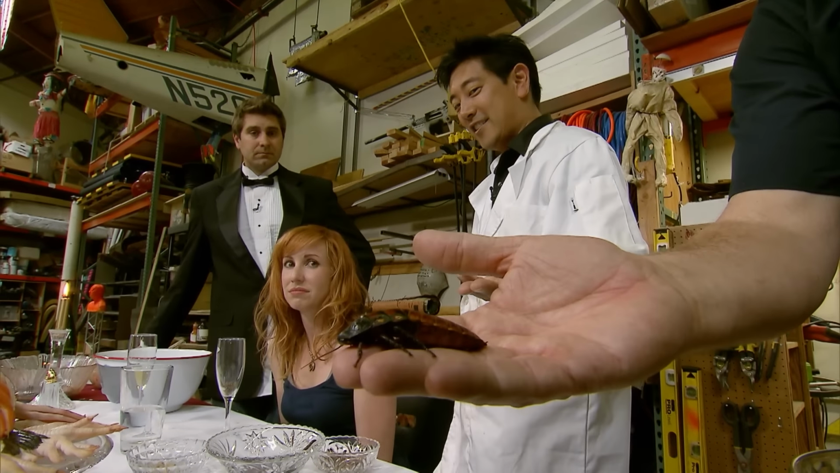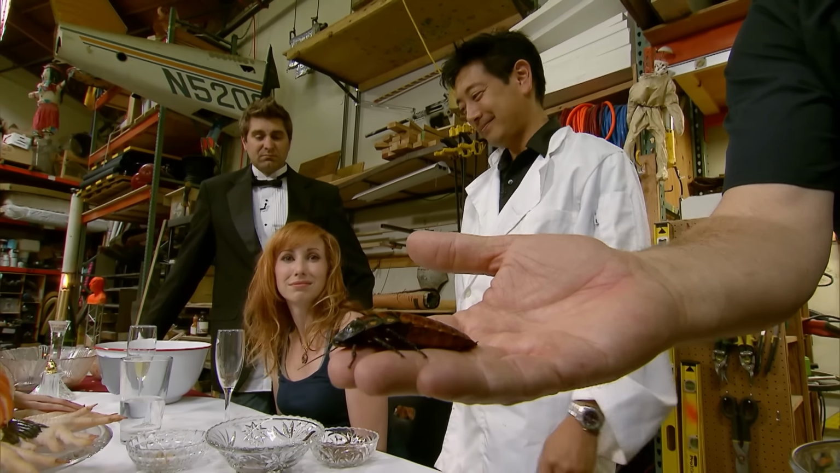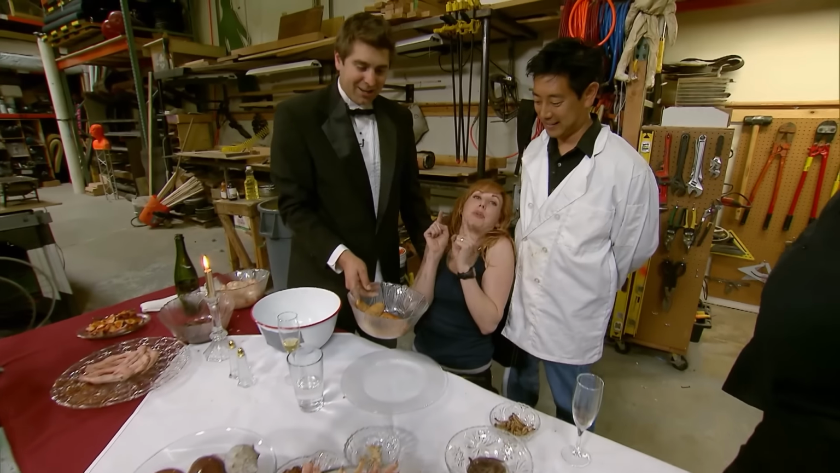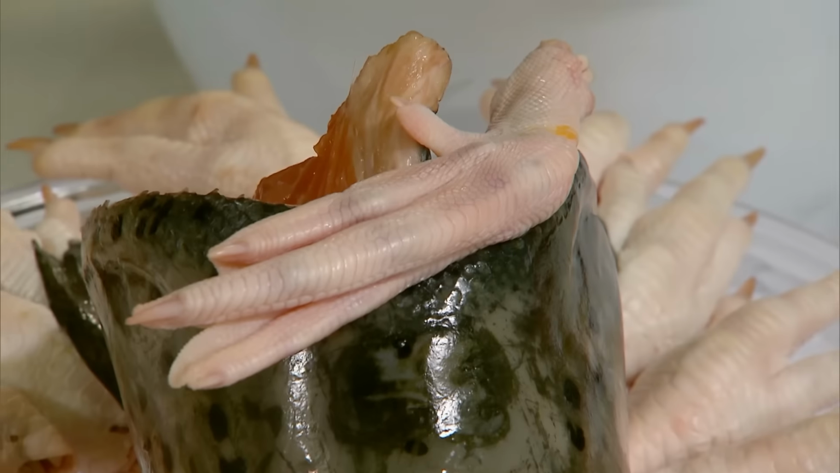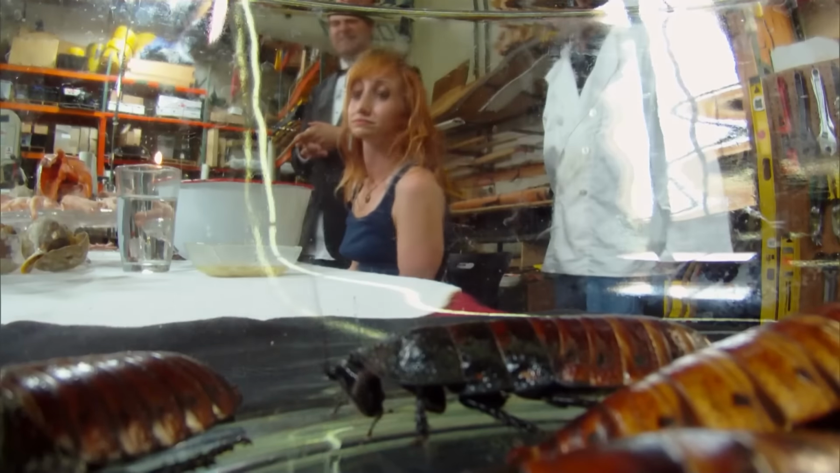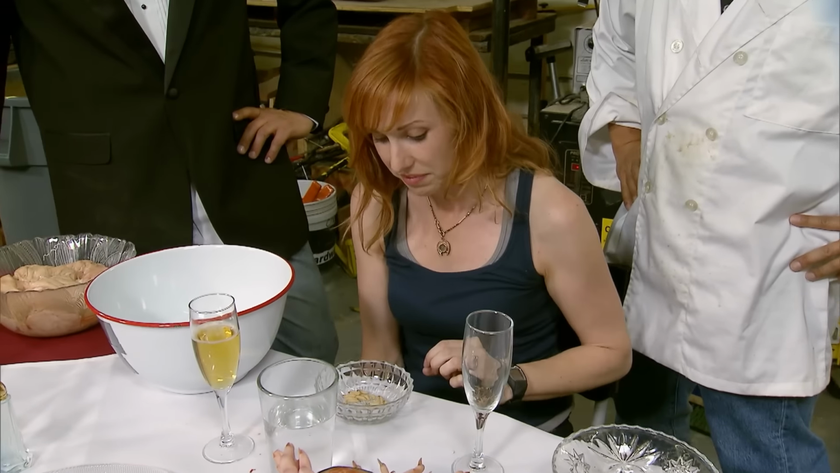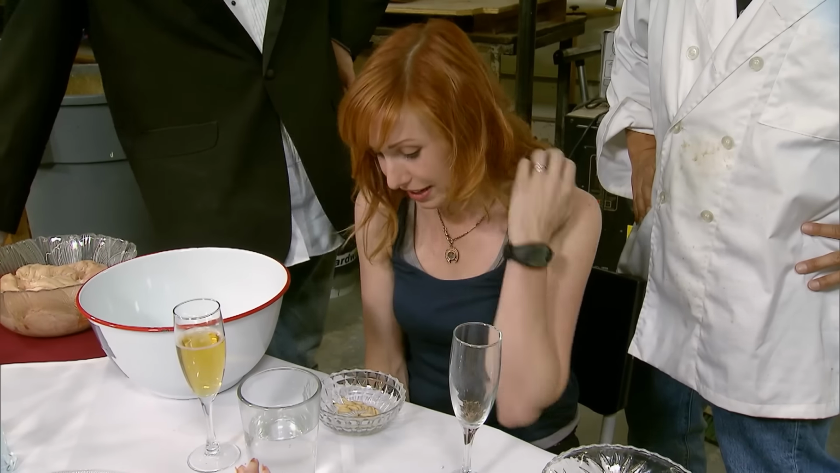Come on, giant hissing cockroach, just bite the head off and the rest is just like butter. Yeah. It's like a pate. Sure you don't want to try the bung gut? Back up. It's our homemade recipe. Despite the staff's helpful recommendations, Carrie makes up her own mind. I think I'm gonna go with small. Okay. These came out of a beehive, so I'm gonna pretend they taste like honey.